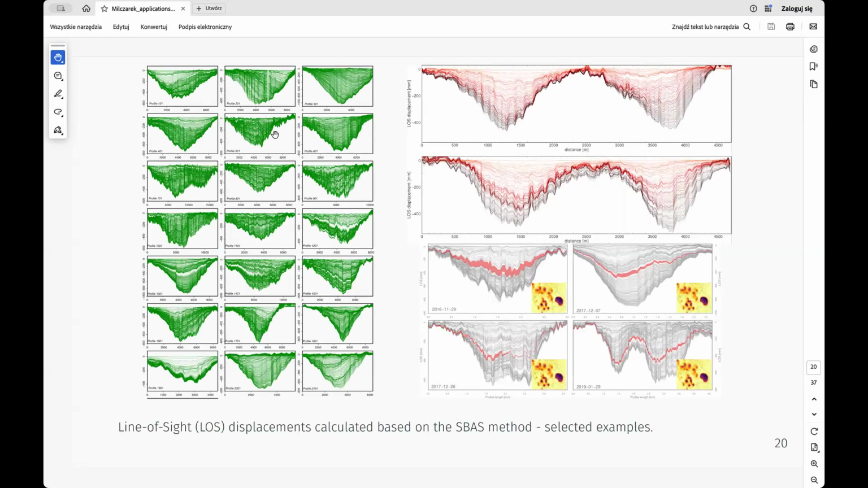In other words, now every 6 days, with S1A and S1C, we can obtain the result of surface displacements for an area of tens of thousands of square kilometers, yes? And this is also the power of SAR data.